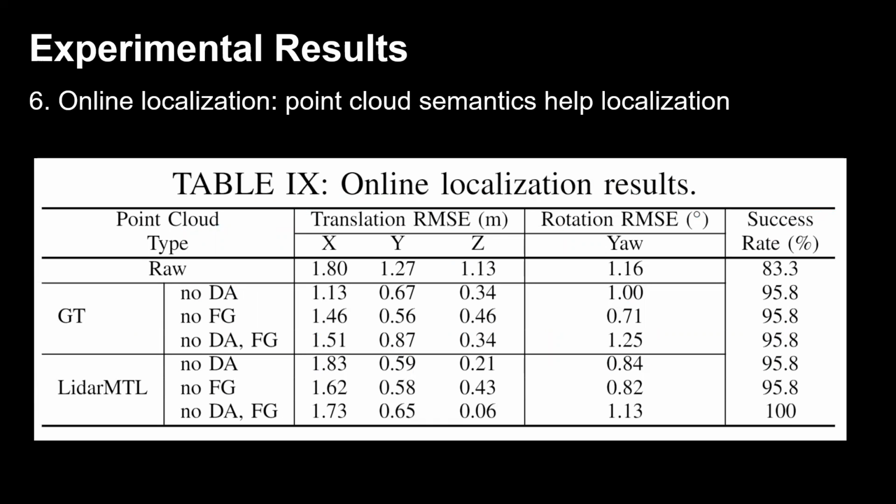Finally, we show that LidarMTL can be used for online localization. In this regard, we use the drivable area and foreground predictions from LidarMTL to filter out LiDAR points, which serves as a pre-processing step for localization models. The localization methods achieve smaller root mean squared error and higher success rate with the help of semantics provided by LidarMTL.